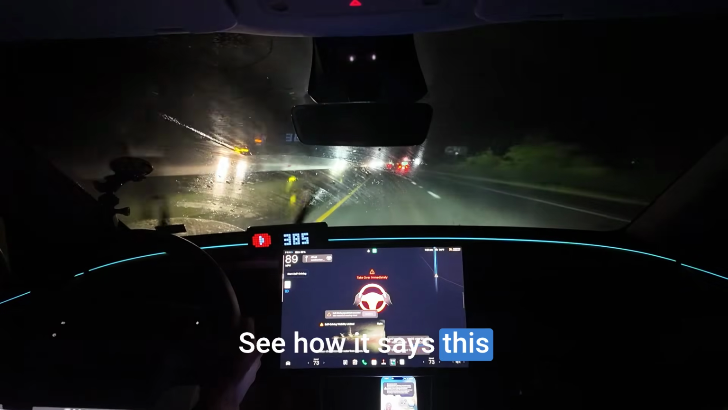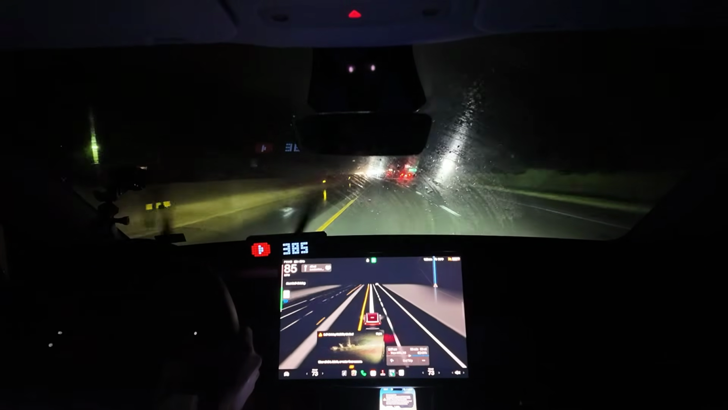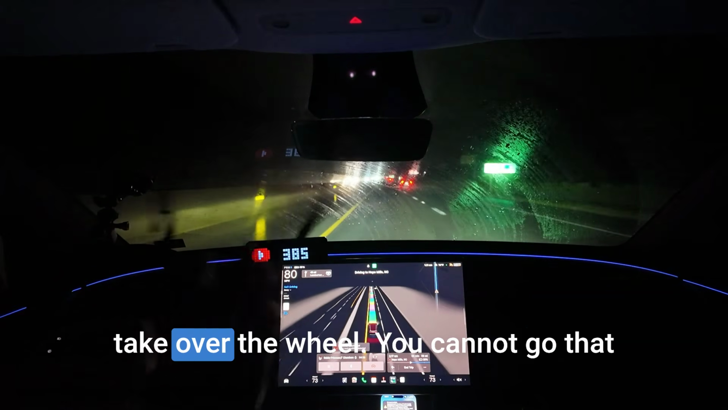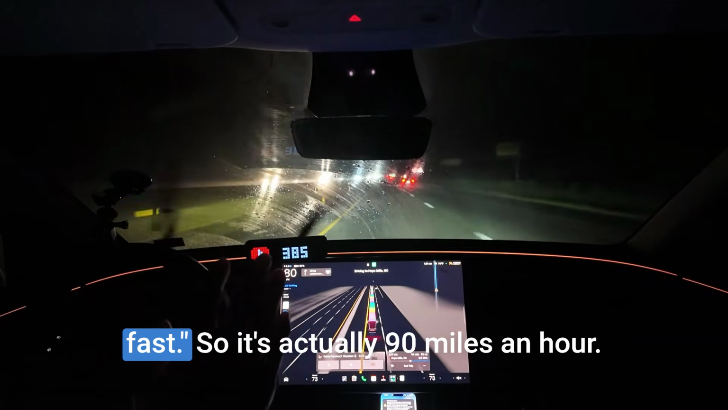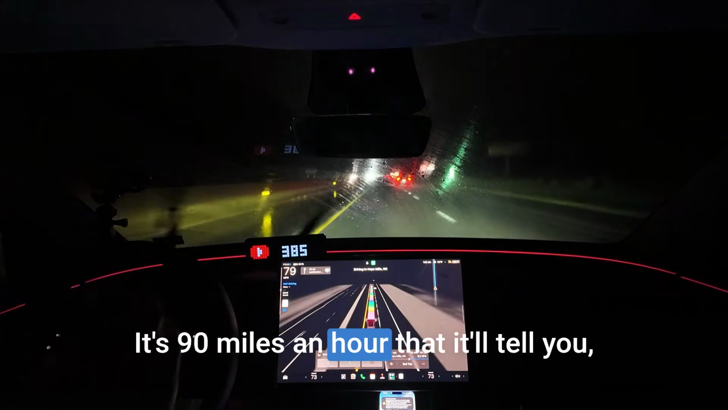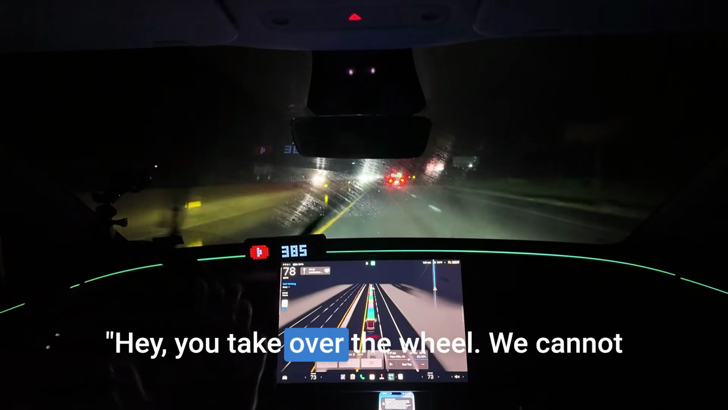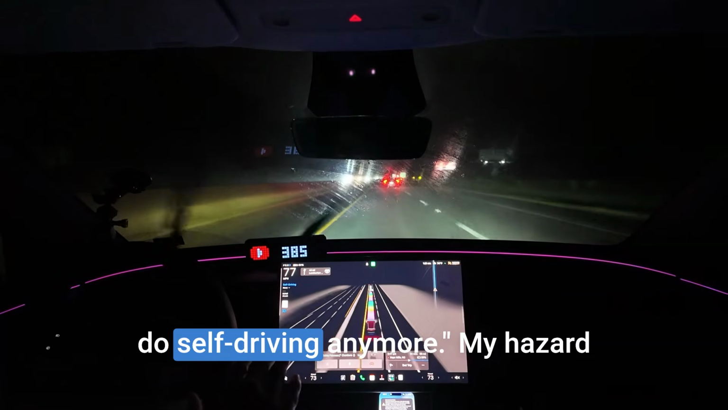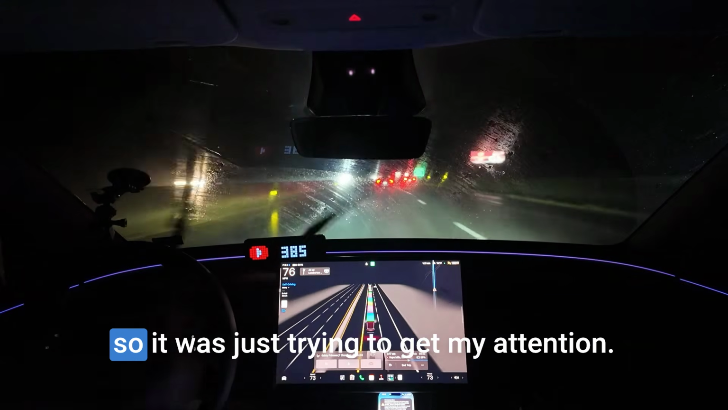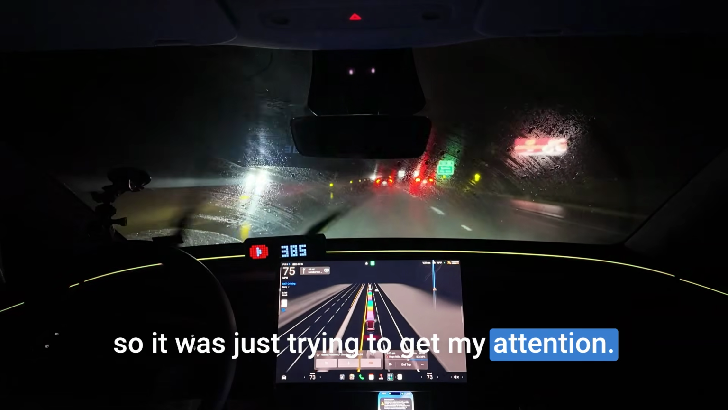See how it says this? So basically, Tesla was saying, hey, take over the wheel. You cannot go that fast. So it's actually 90 miles an hour. It's 90 miles an hour that it'll tell you, hey, you take over the wheel. We cannot do self-driving anymore. My hazard lights went off and my screen went off. So it was just trying to get my attention.